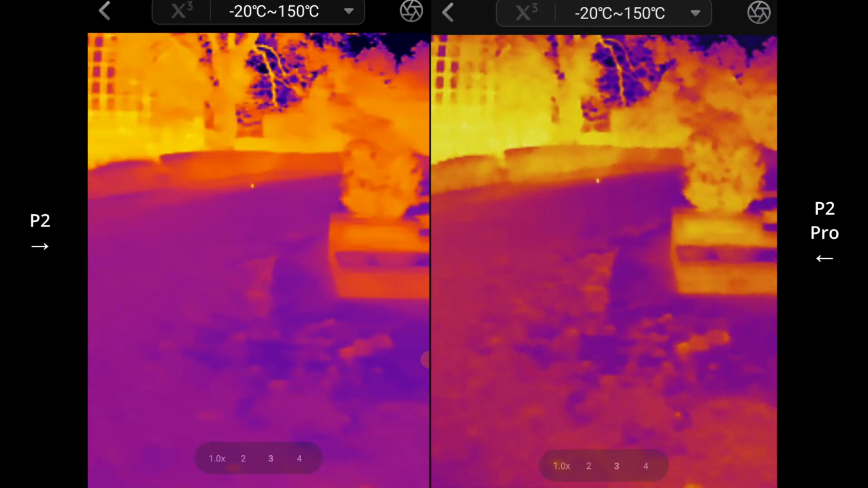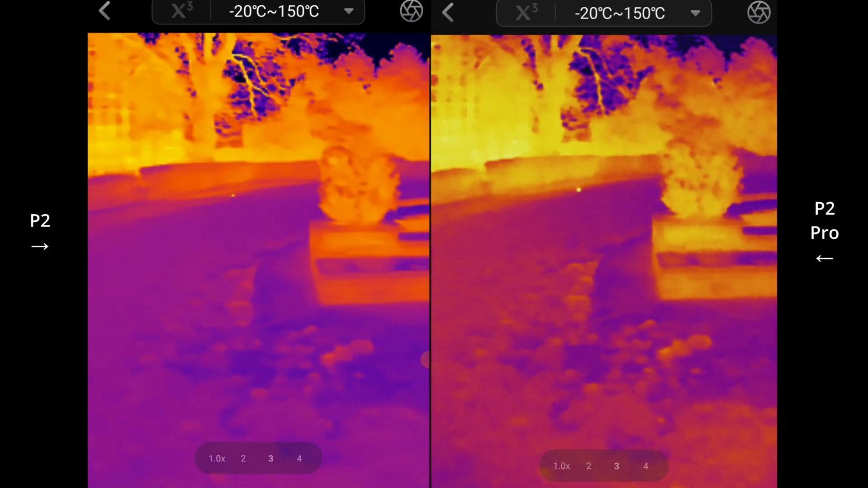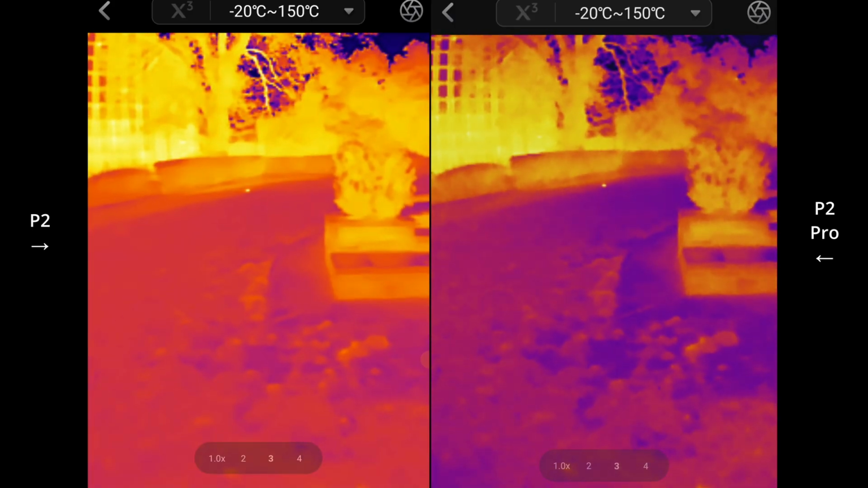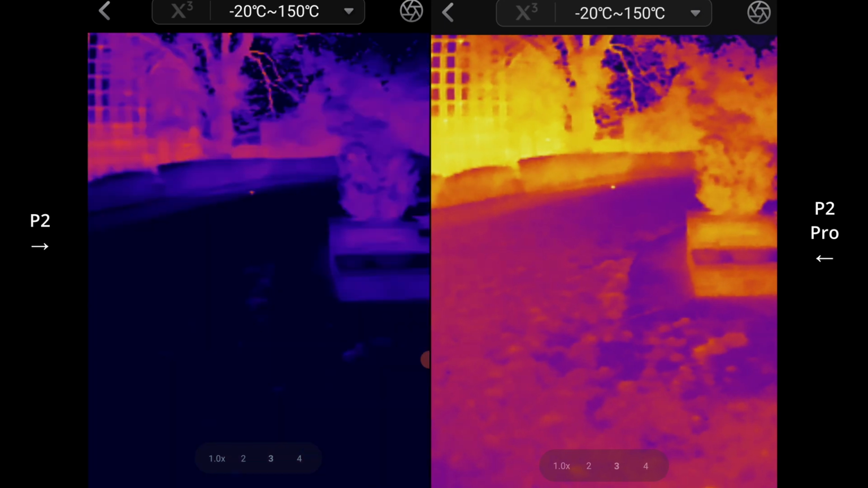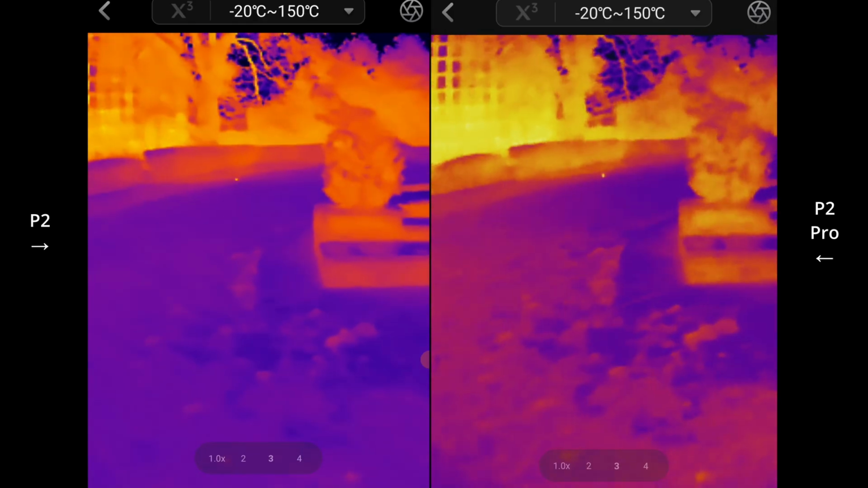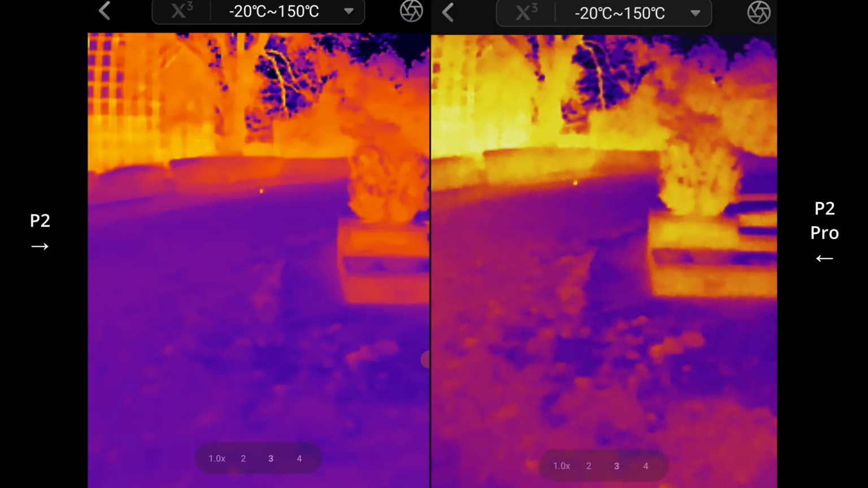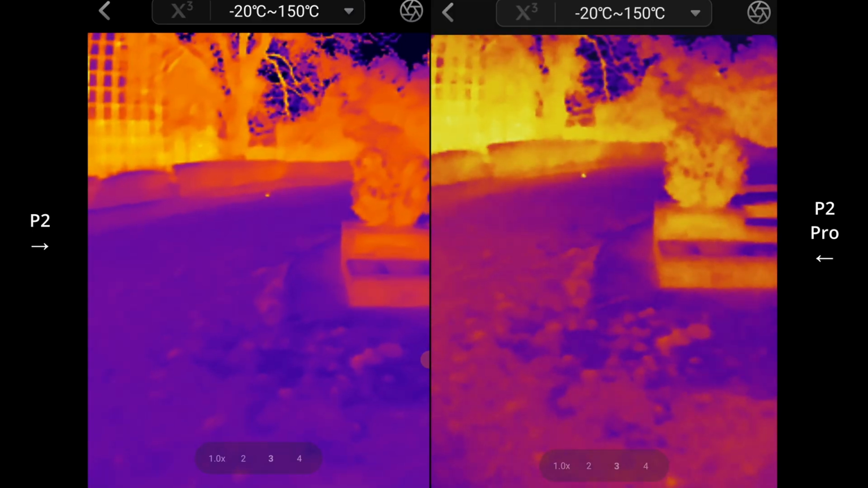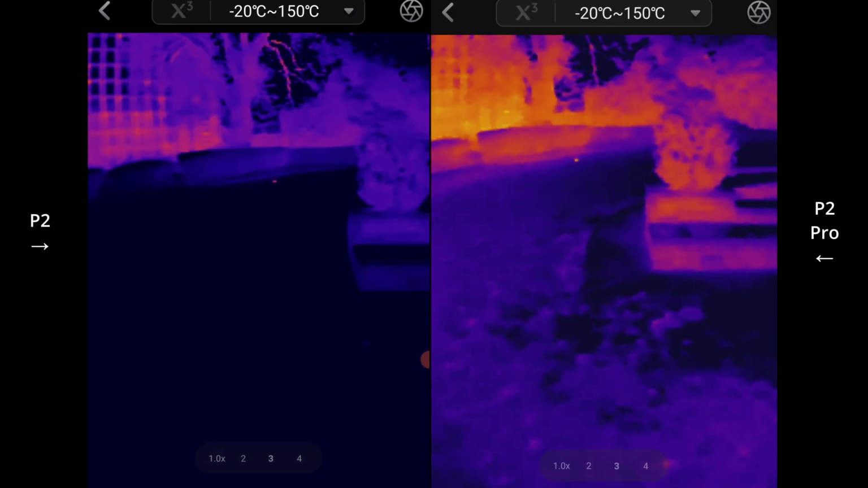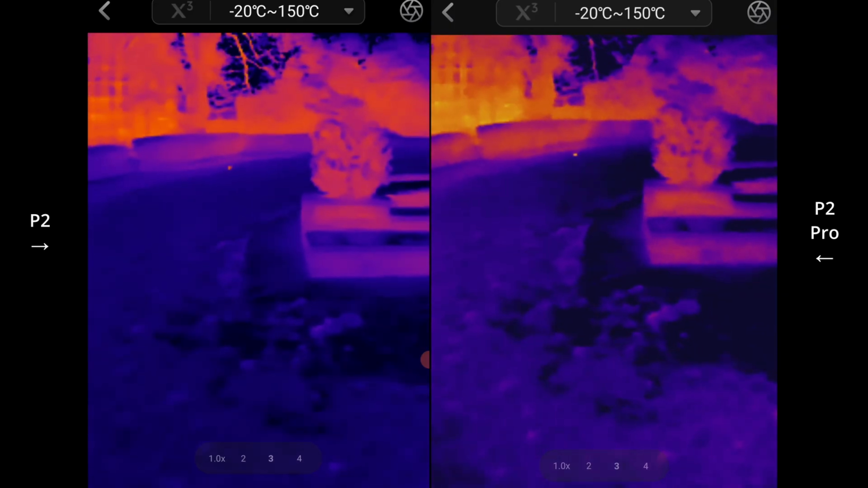I just want to see, definitely the detail is a bit better, at least in a closer up area. Here on the ground, seems like I can detect a little bit more. Let me just lower this brightness down on the P2 Pro. See what I mean? There's more there. Seems to just be picking up a bit more variation in values.